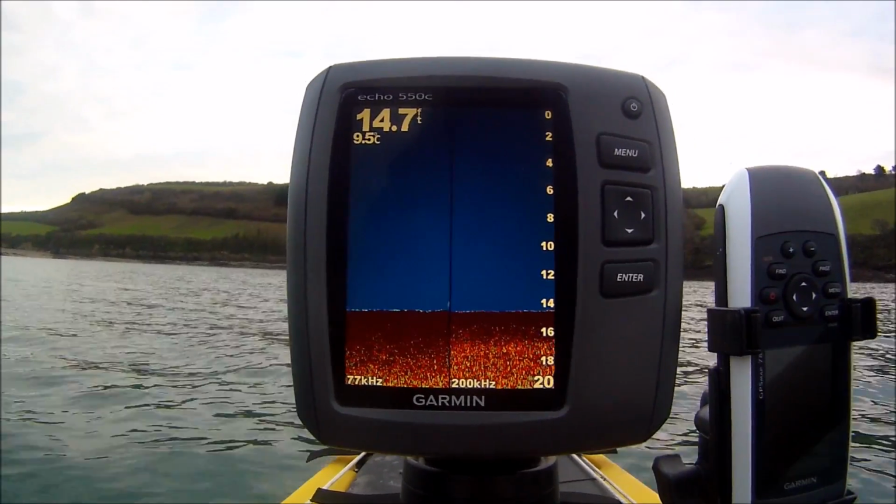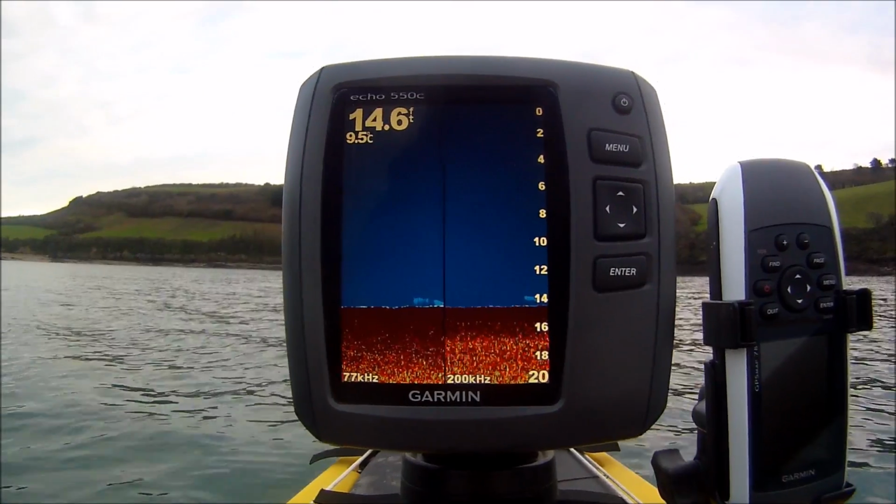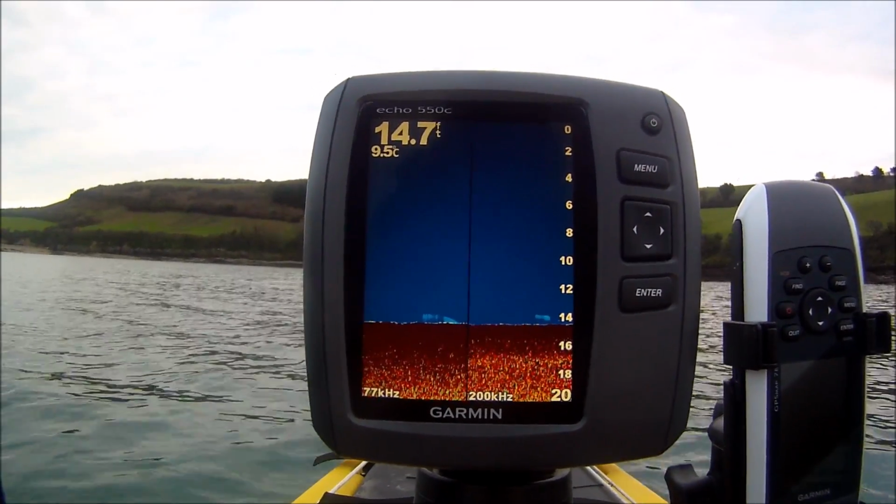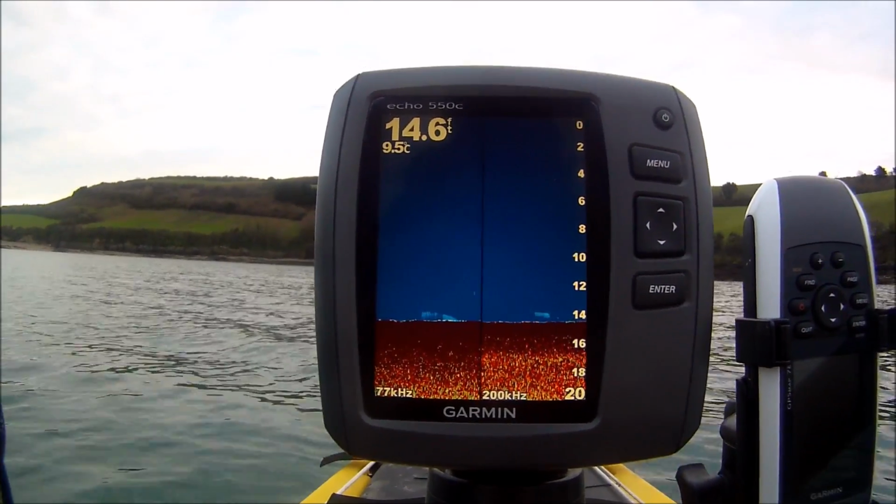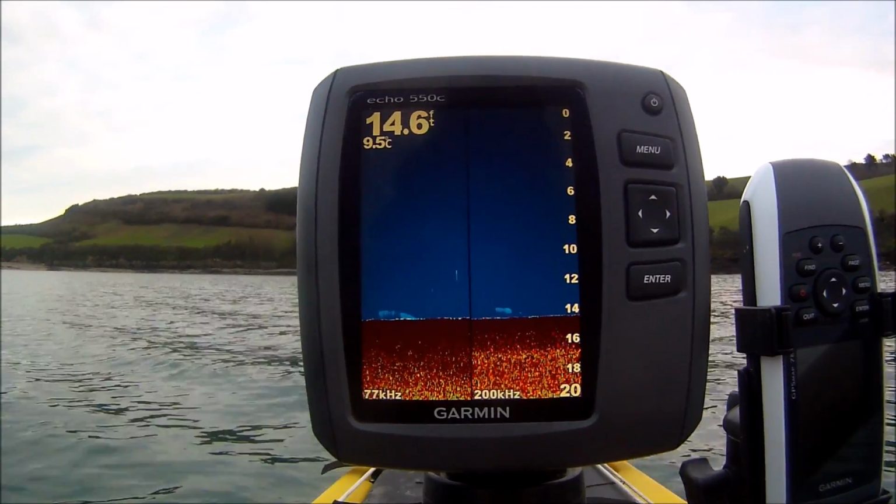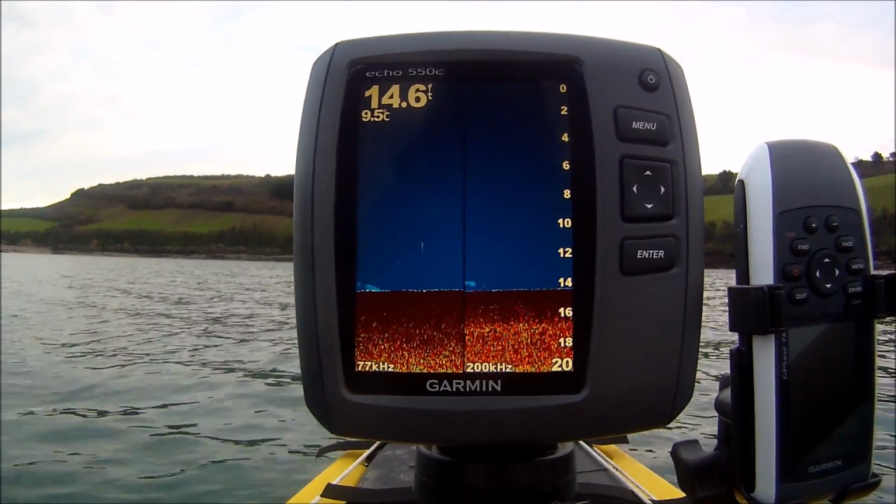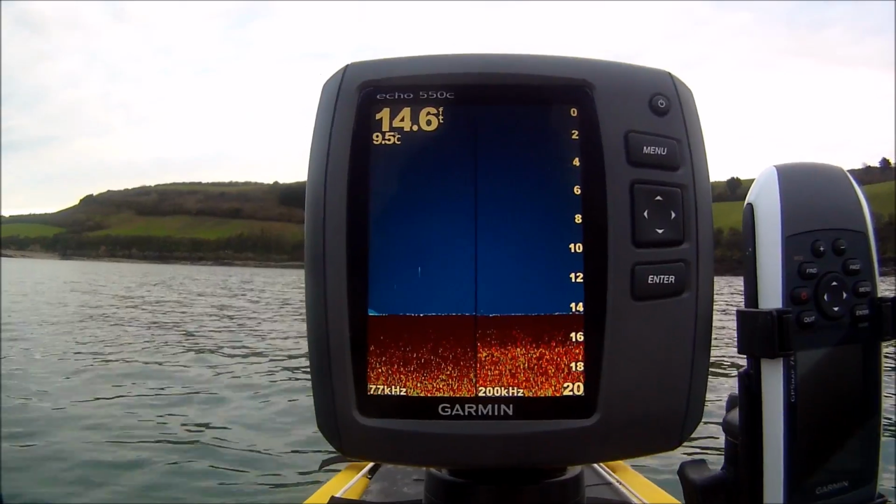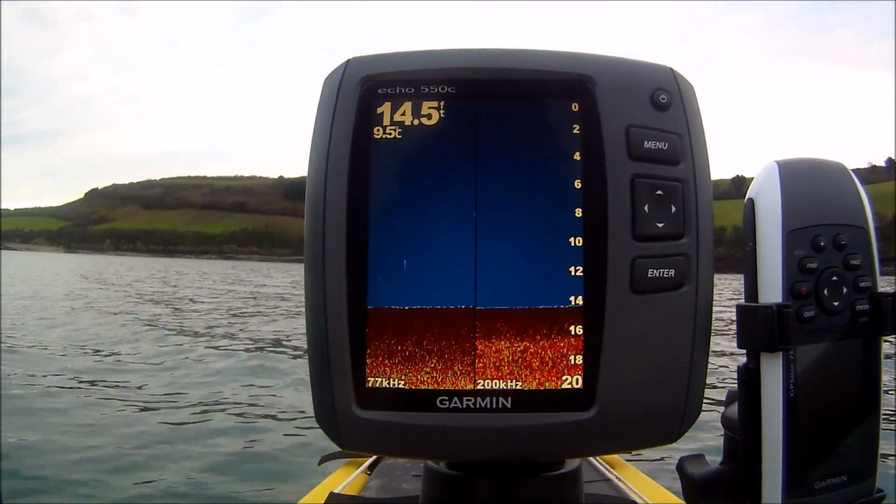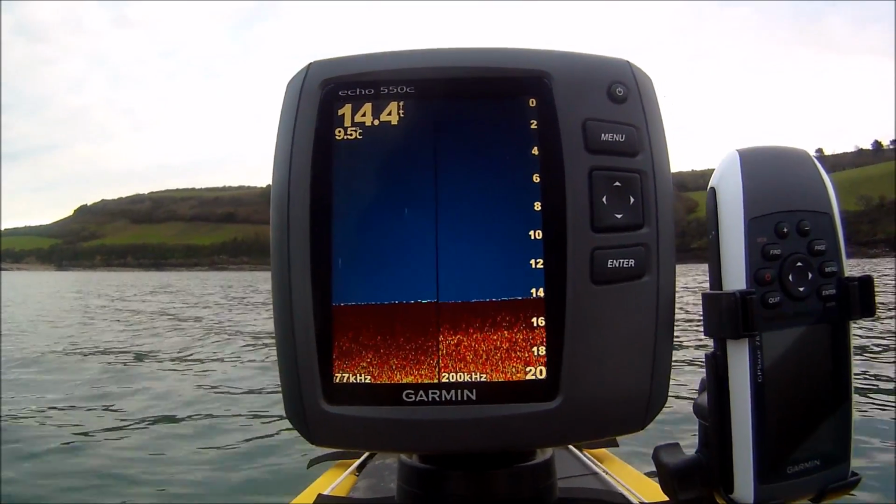So that to me is the secret of reading a fish finder. It's understanding the colours. And even if you've got a black and white fish finder, I've never had one, the colour system should still work the same. You may have black as your hard return, like the bottom would be black, and then a grey, and then a light grey, and then white being your weakest return, white being water.